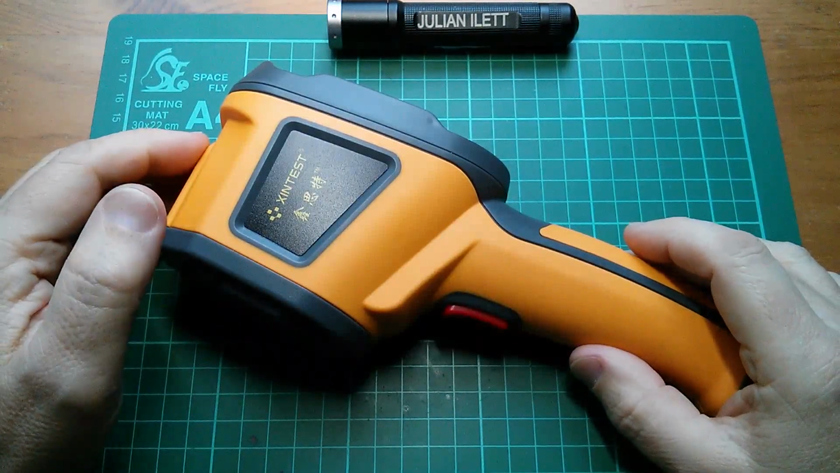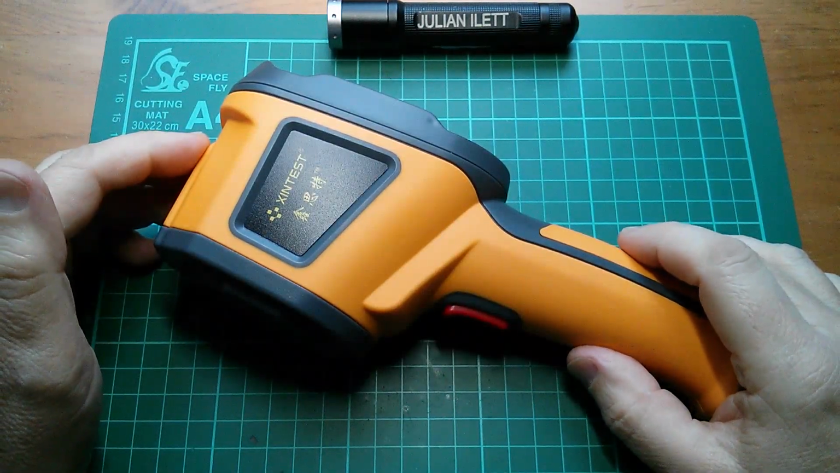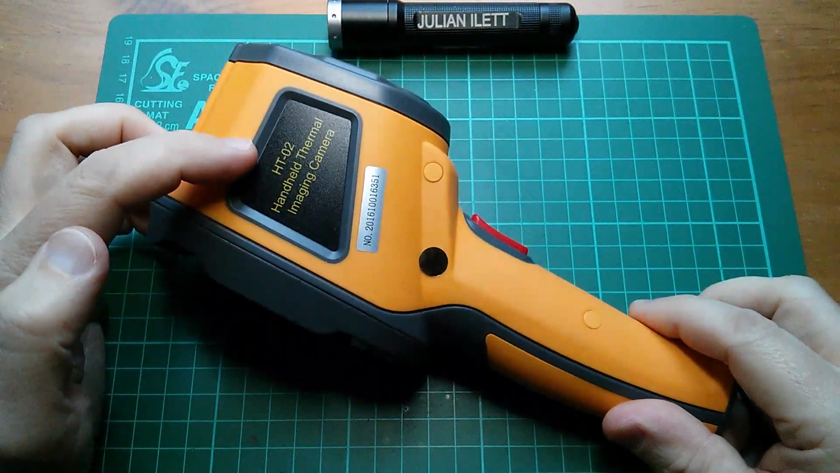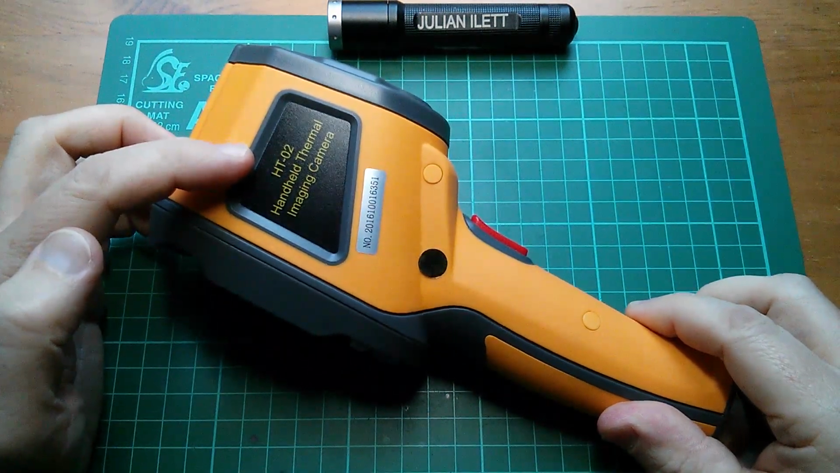Good morning all. Today I'm playing with a thermal imaging camera. It's the Xintest HT-02 handheld thermal imaging camera.